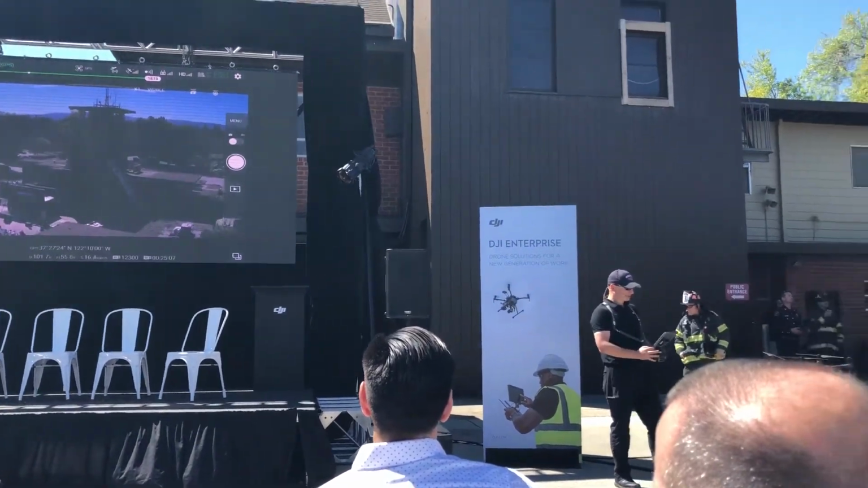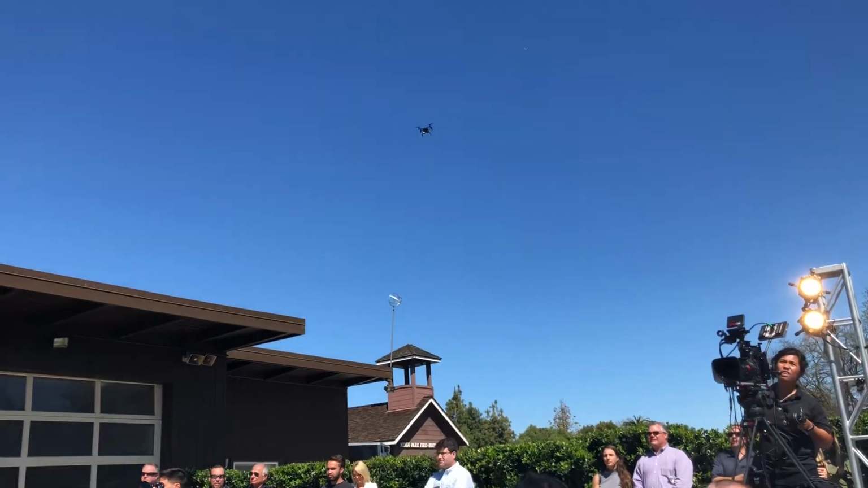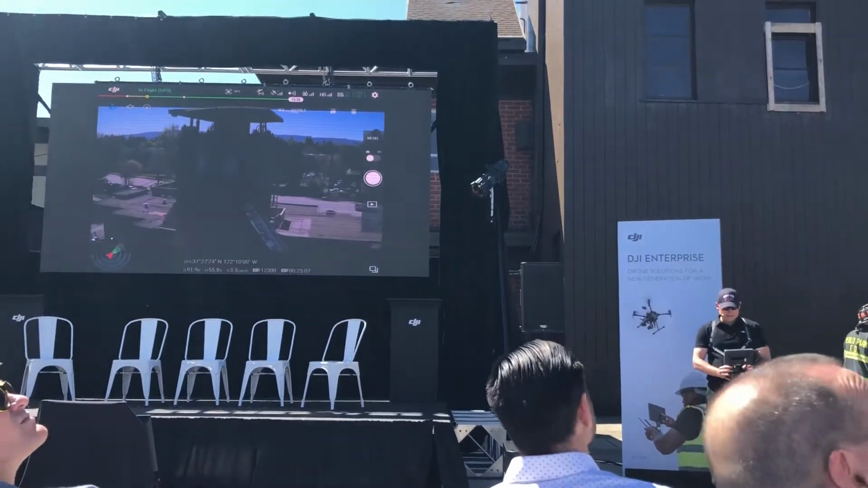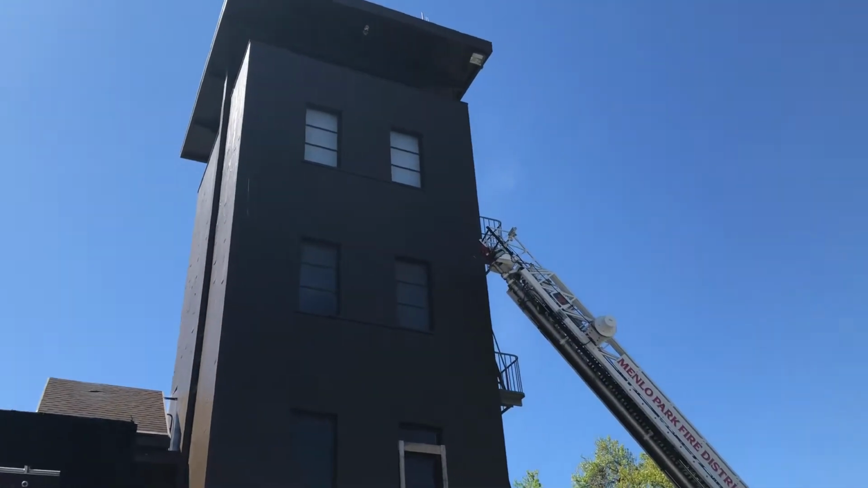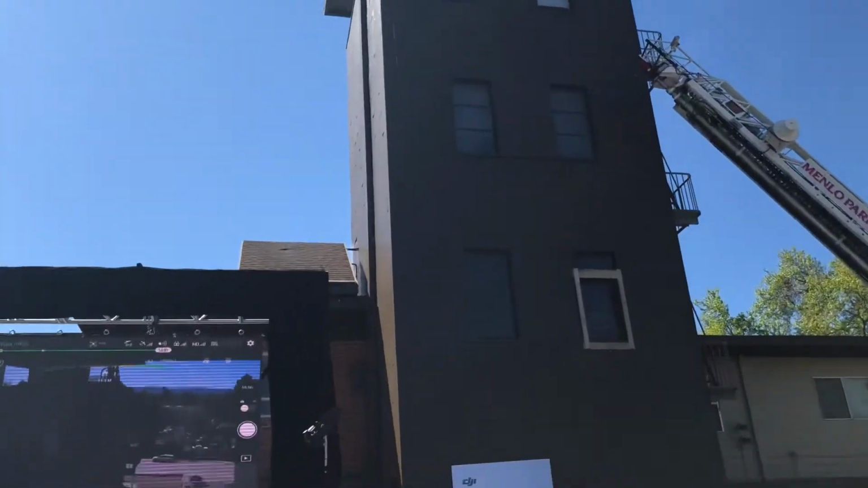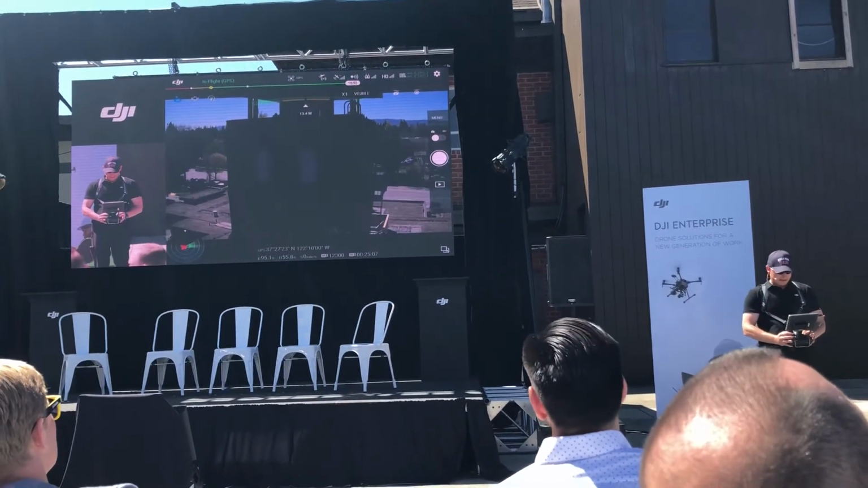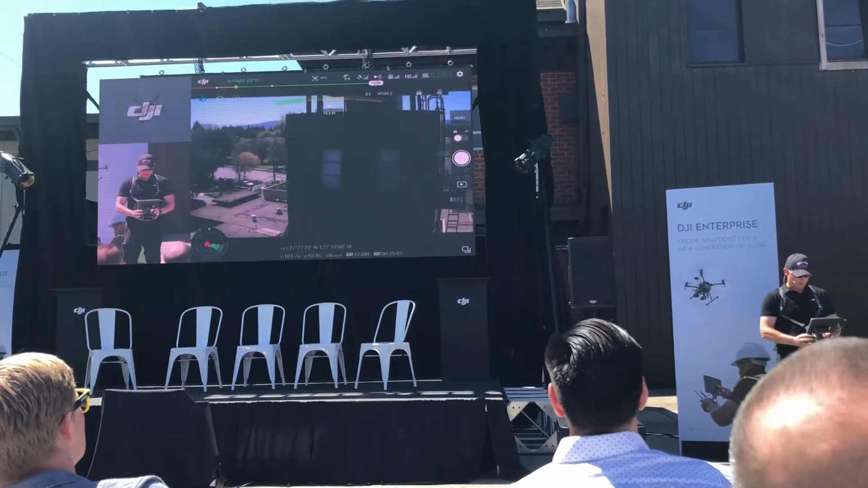Right now we're looking at the tower through our visual camera. This one is on the Cobra, or the XT2 as we now call it officially. And we can already see there's some smoke. There's some smoke building up in there. We don't have any more information right now. Would be helpful to know what is happening in there. Now there's a lot of heat inside that room, and at any moment that window will blow.